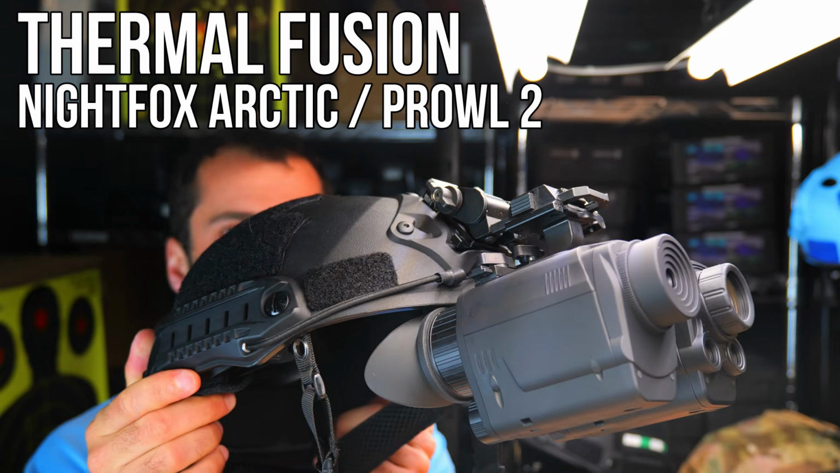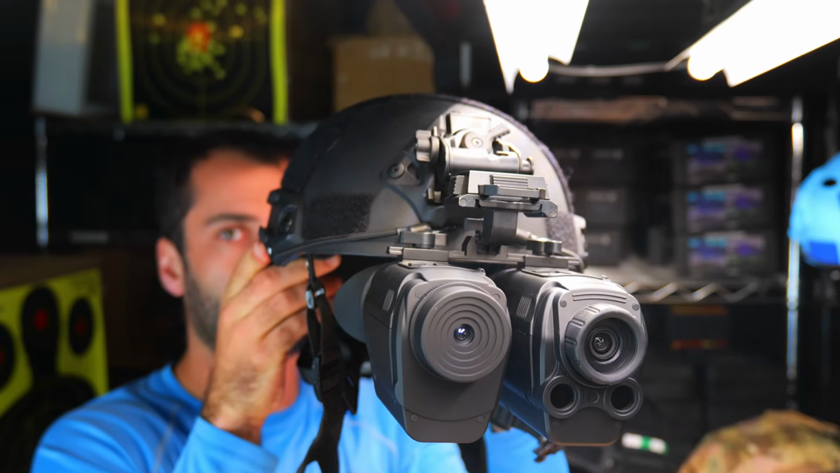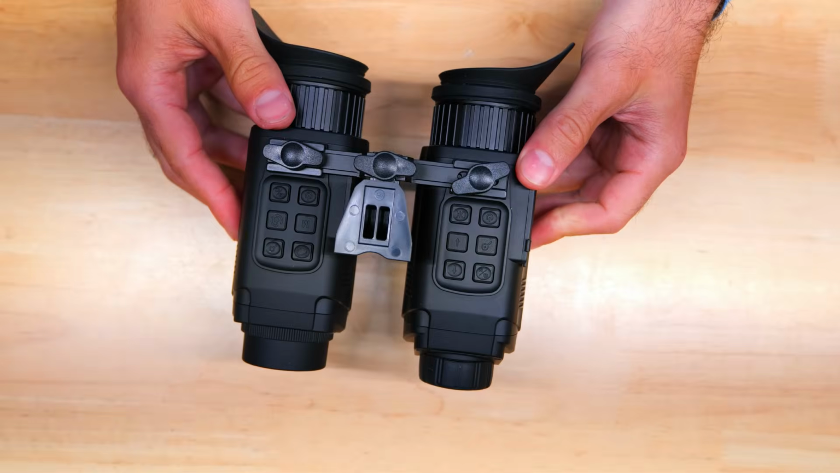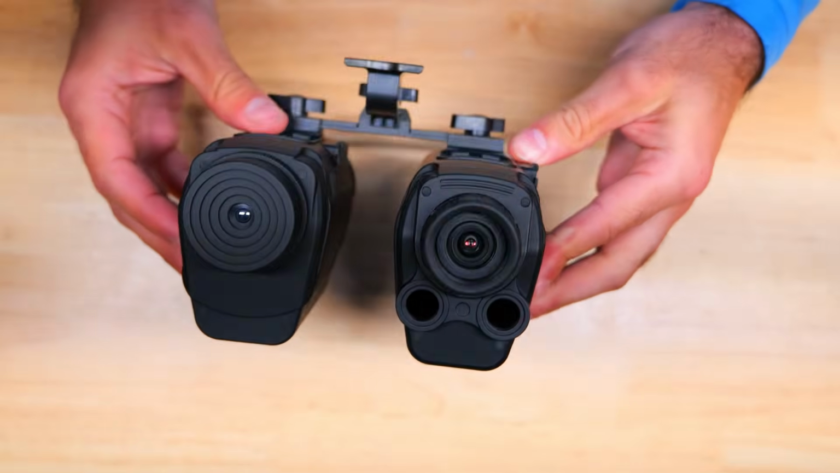Today we're going to be checking out one of the most affordable digital night vision and thermal fusion setups on the market, the Nightfox Prowl 2 night vision monocular paired with their brand new Arctic thermal, which was just released. Combined, these two give you the best of both worlds: the sharp close range detail and navigation clarity of night vision, plus the detection power of thermal. It's a seriously capable setup for right around $700, and honestly this fusion approach is where the whole digital night vision and thermal industry seems to be heading. So let's put it all together and check it out.